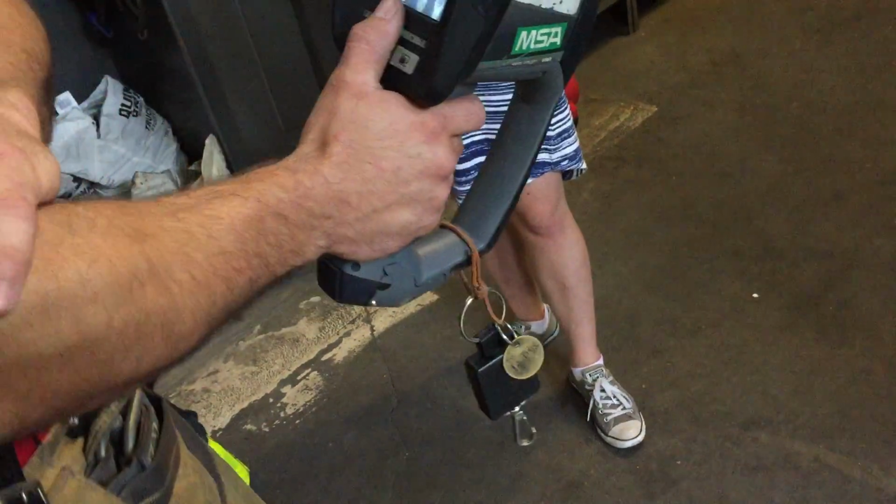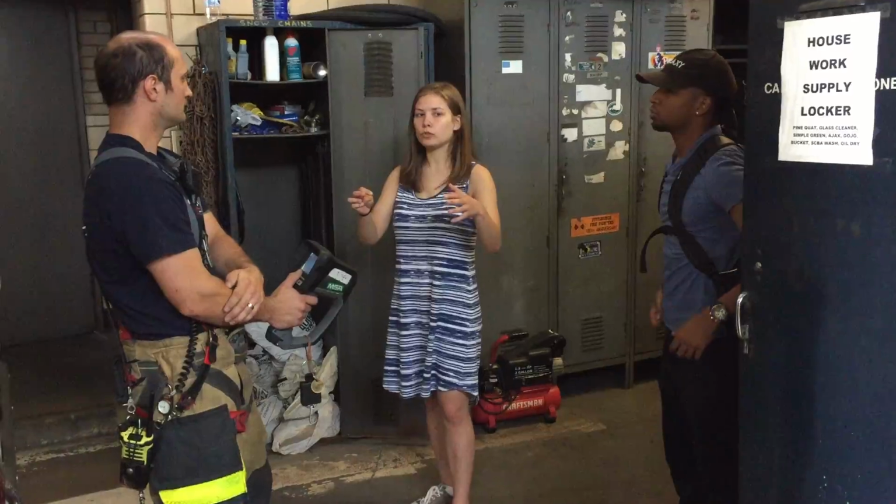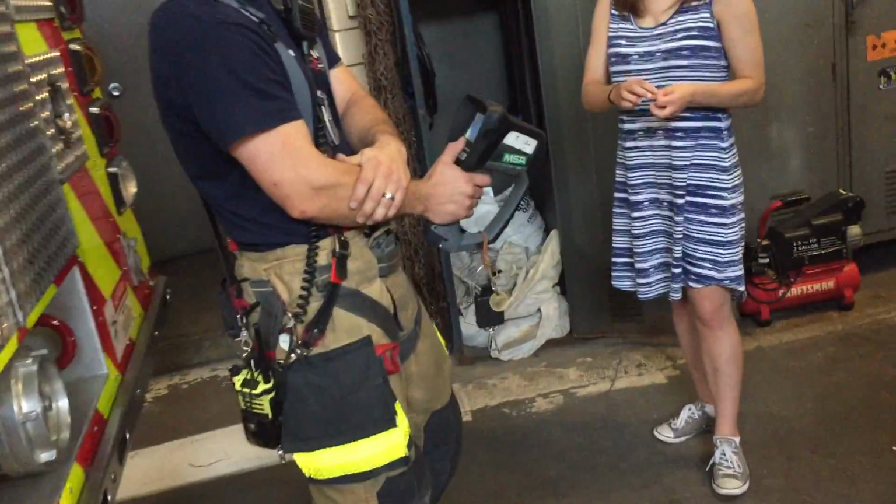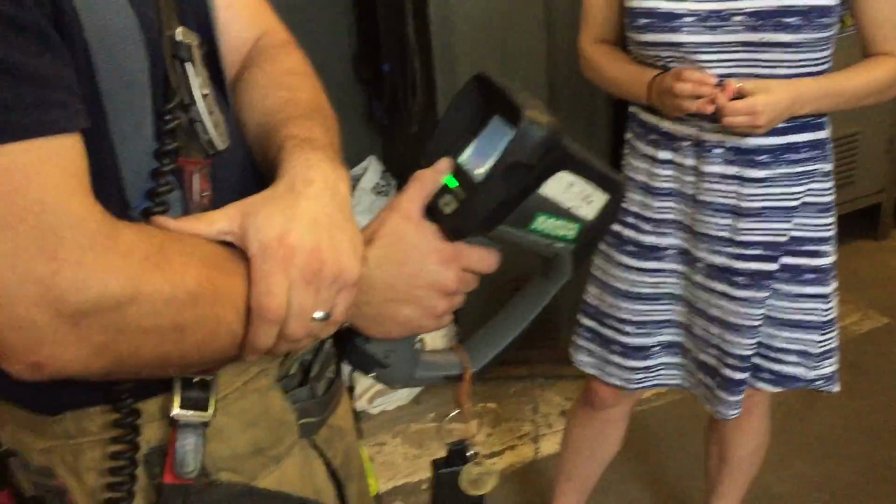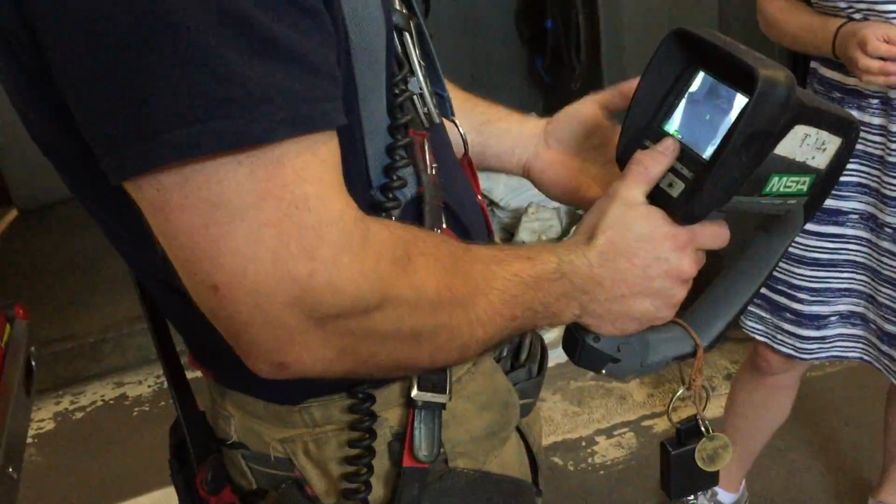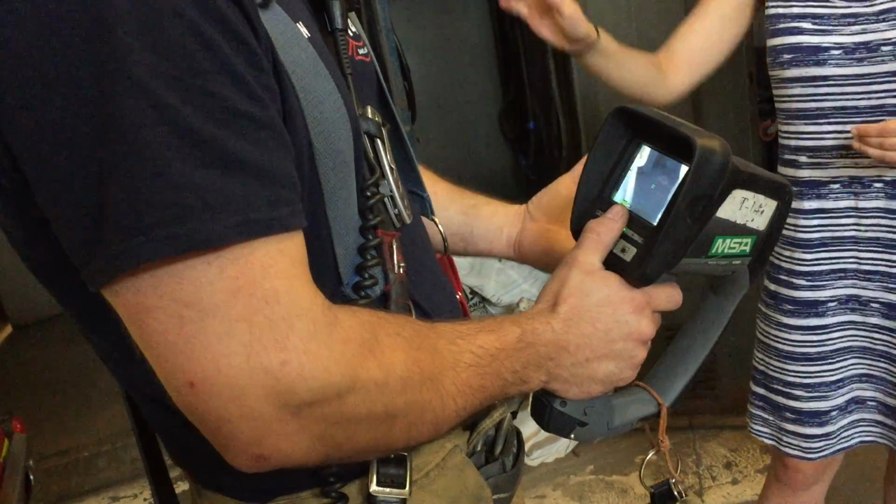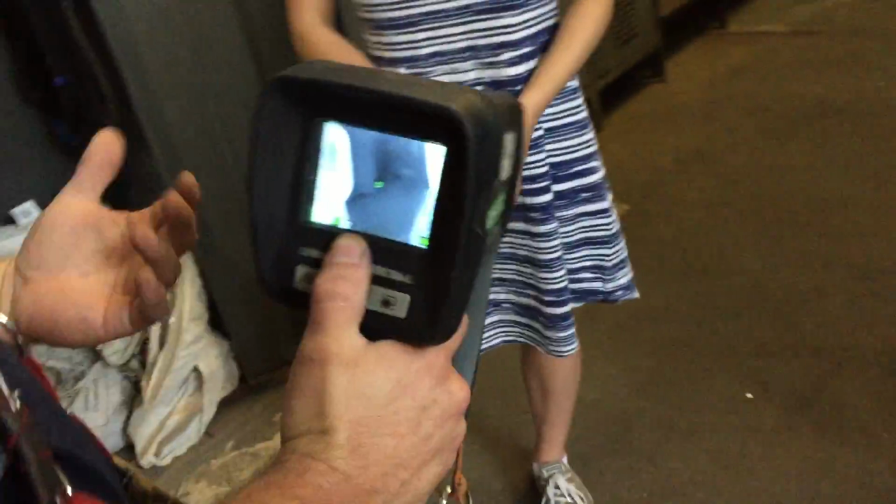Okay. So how easy is it to distinguish, if you're in a fire, in a situation, can you use this to find victims, or is that not what this is used for? We generally use this as far as finding victims. It's basically a combination of using the camera and feel. Using the camera and feel, so feeling with your hand. Right. Okay. So it's not necessarily one thing or the other.